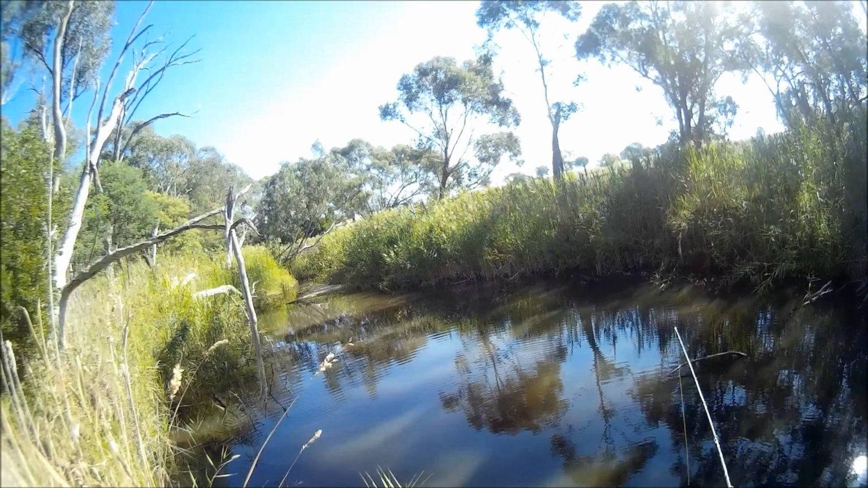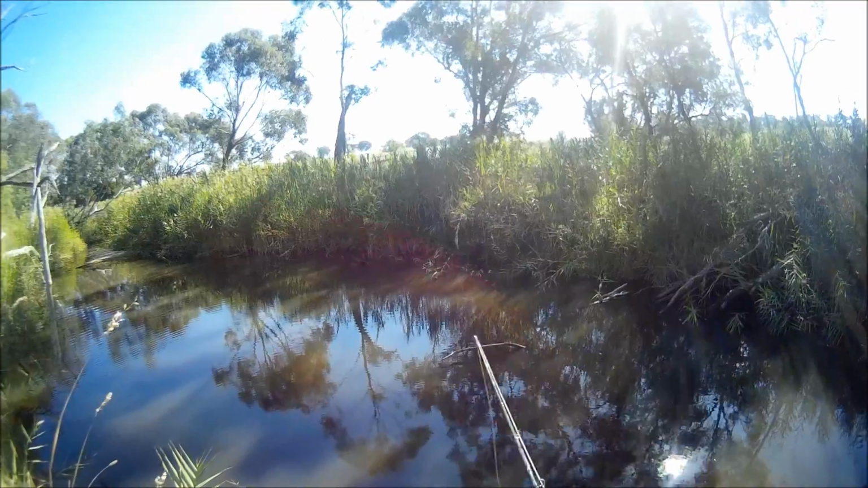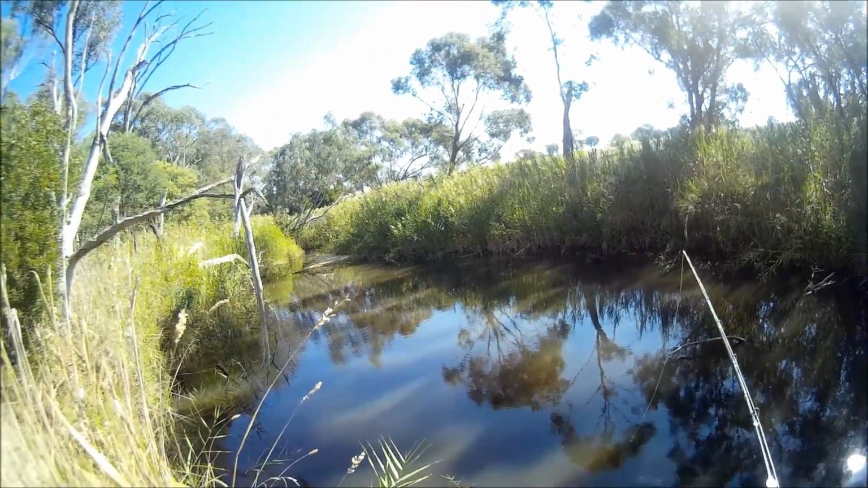G'day folks. Today I've come up here to sound out this nice hole in this creek that I'm doing a bit of redfin fishing in today. In this particular creek I've got a few little spots where I like to stop and fish, but this is one spot that I consider to be a bit of a honey hole because I often catch fish here.